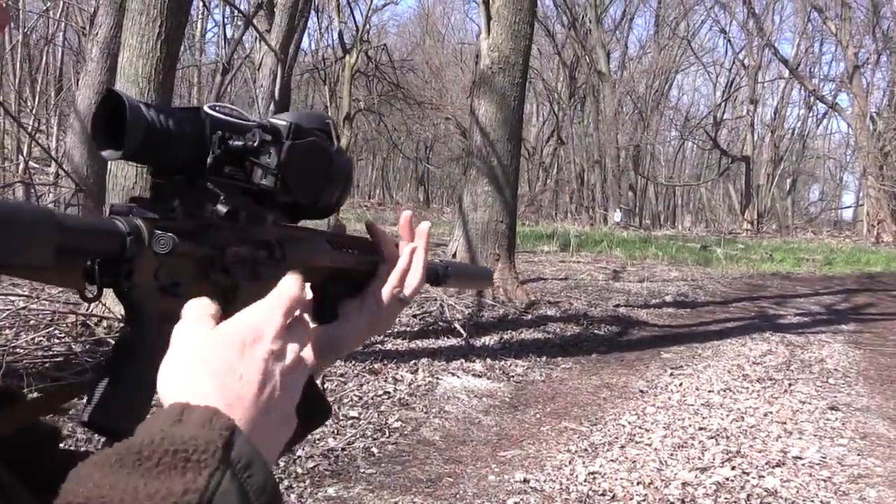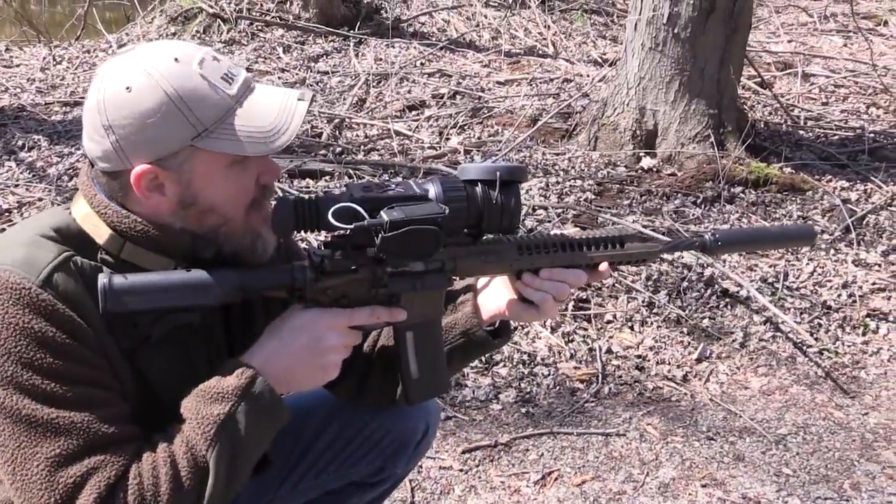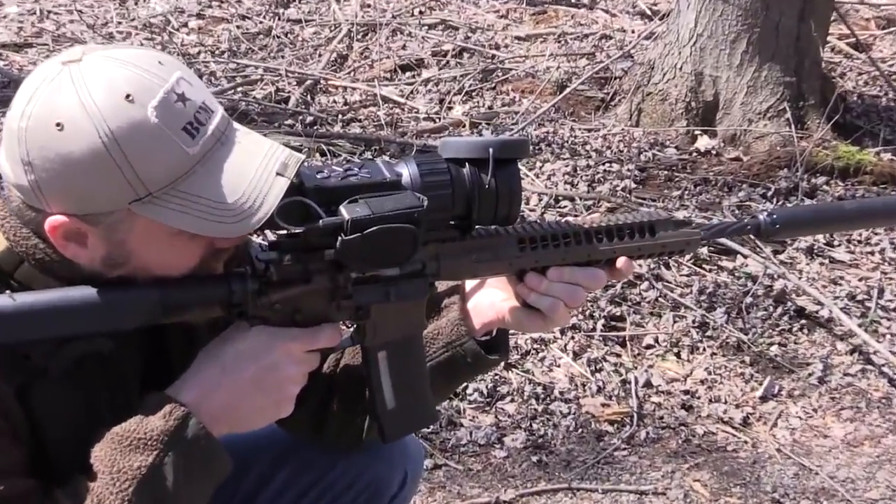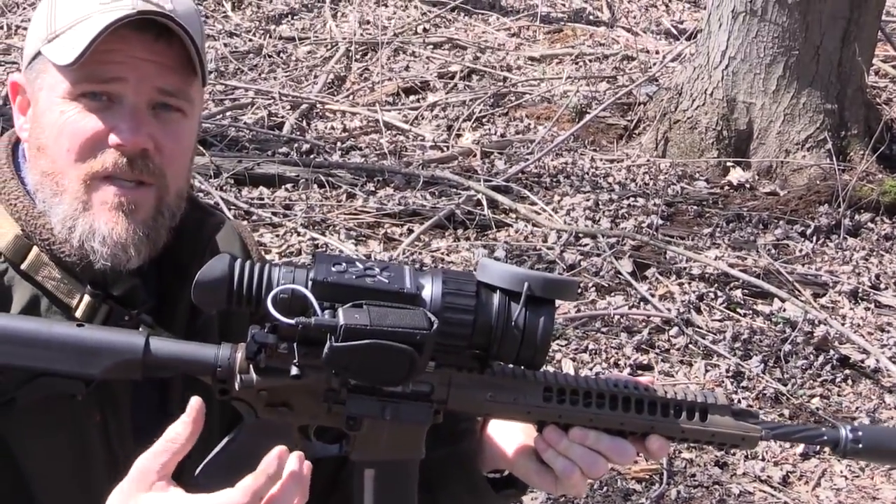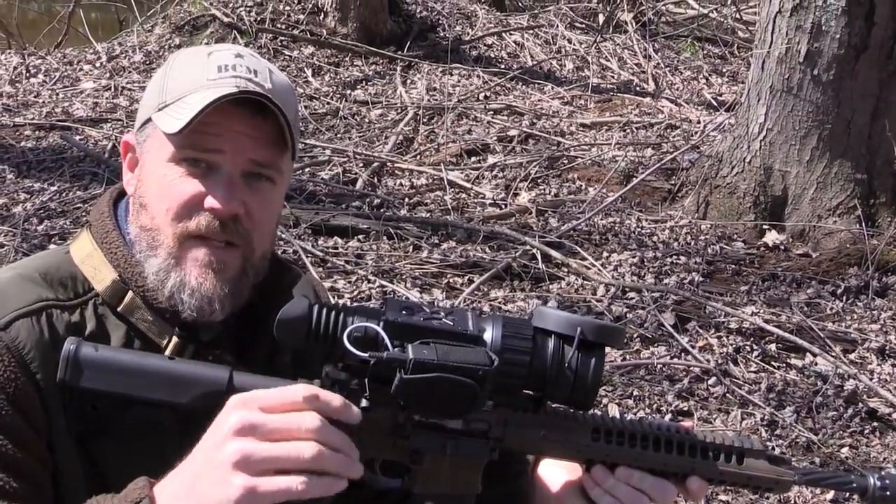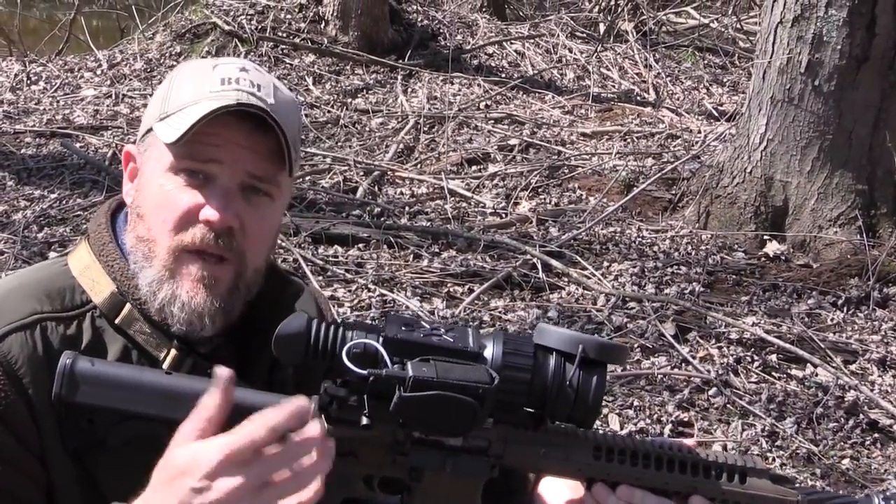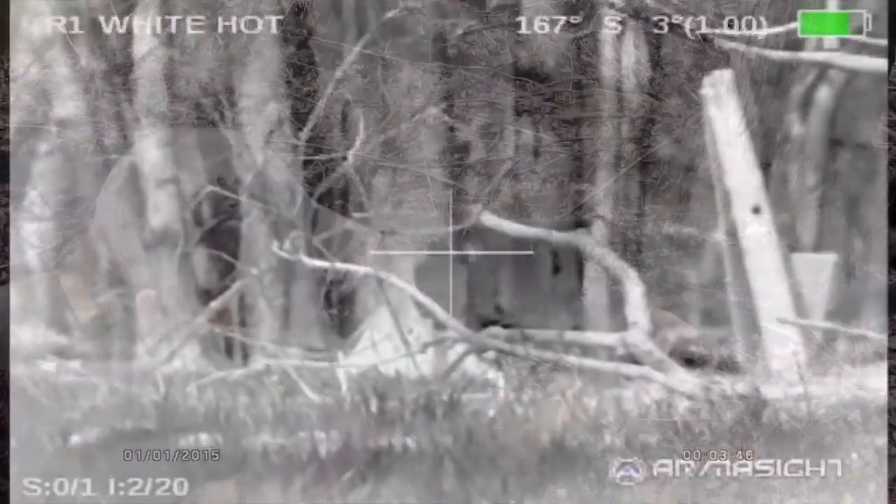So the 6.8 is not a light rifle. The Zeus Pro on top of it isn't a light setup either. So standing shots on pigs on the run are going to be quick. What Todd uses is basically a monopod, a stick that has a saddle on the top, and he'll walk in the field with that. When he sets up to shoot a pig with the rifle, he'll set it on that monopod. It gives him some stability.